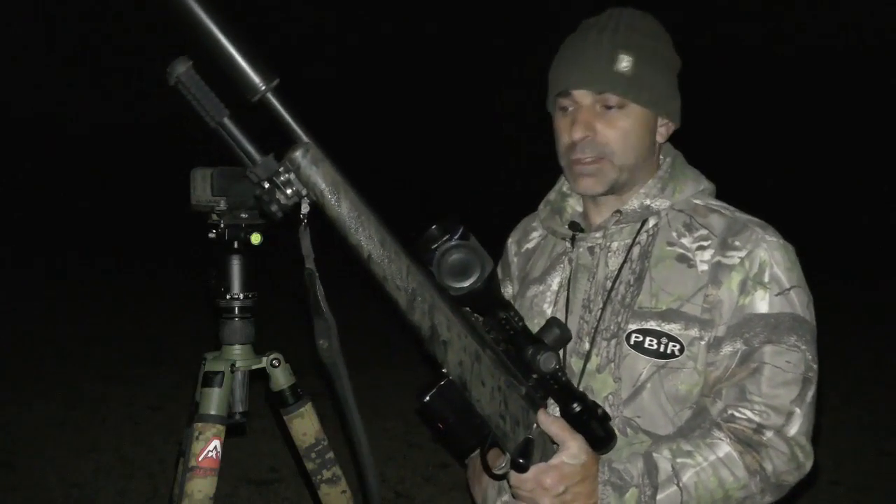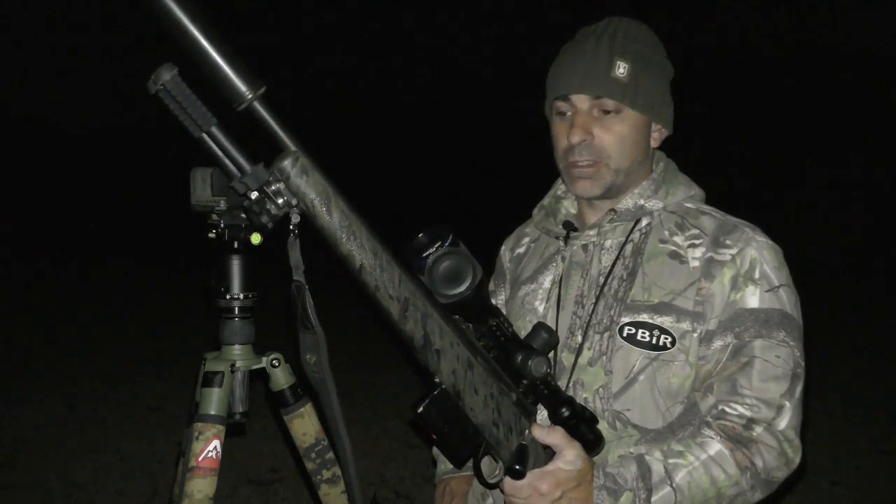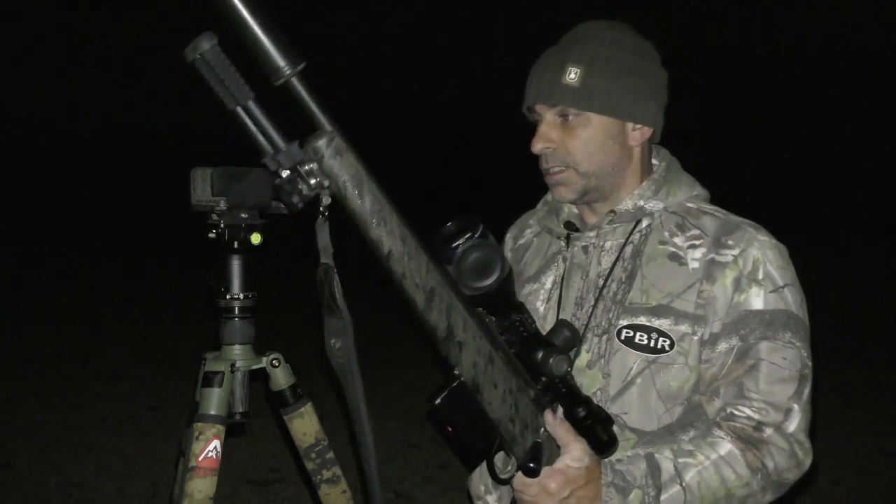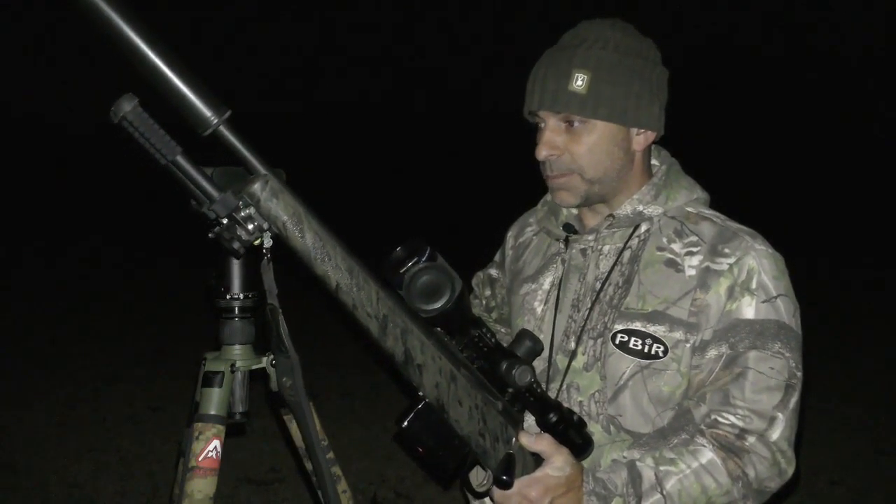Well, I'm really pleased with that. That's 2 foxes down. The Thermion scope performed really well. For a thermal scope to be able to head shoot a fox at over 200 yards, that's pretty precise. And again, the Recon tripod's proved itself. Excellent bit of kit that. I use that all the time now for my foxing.